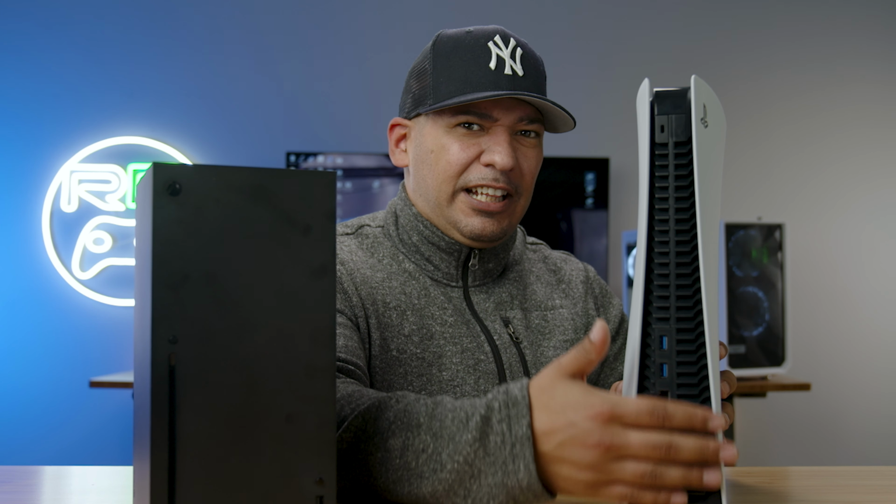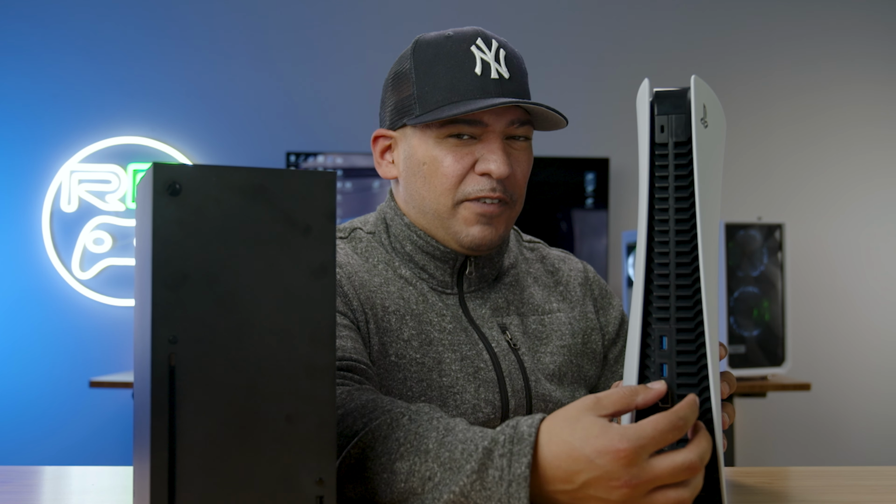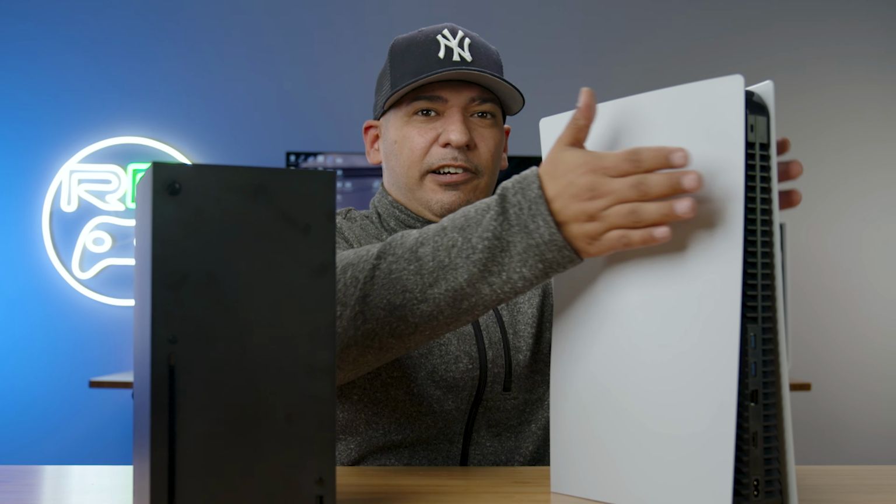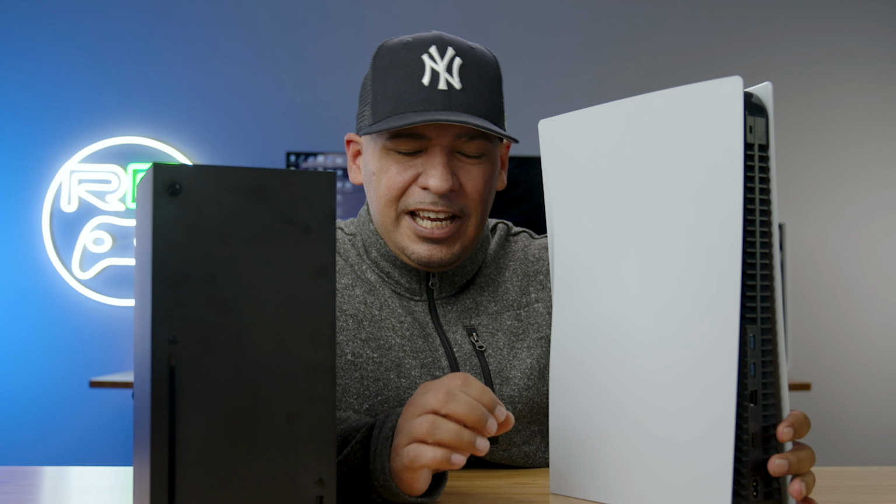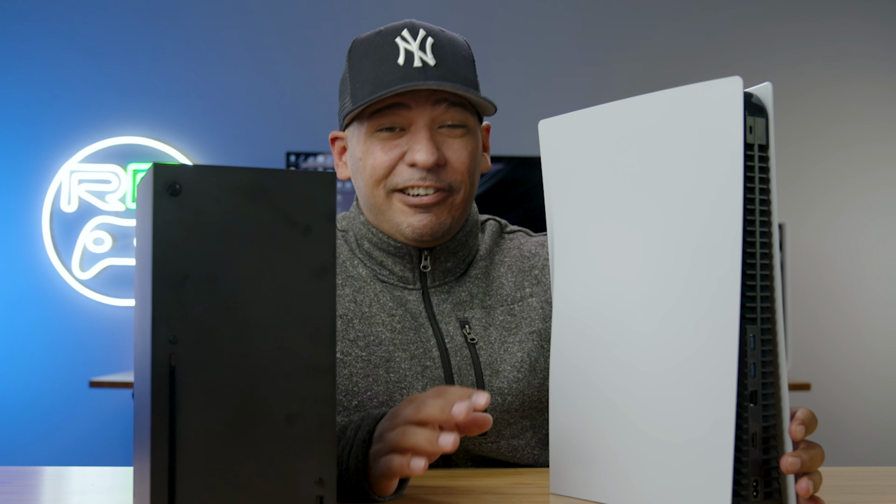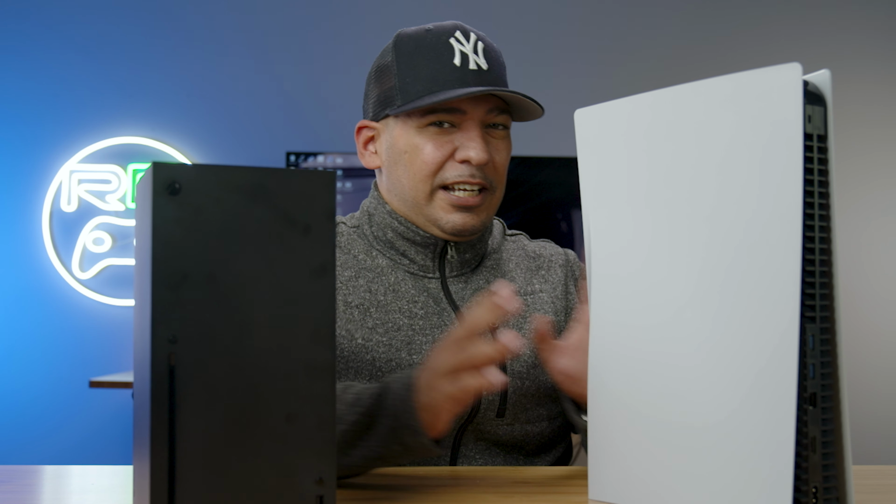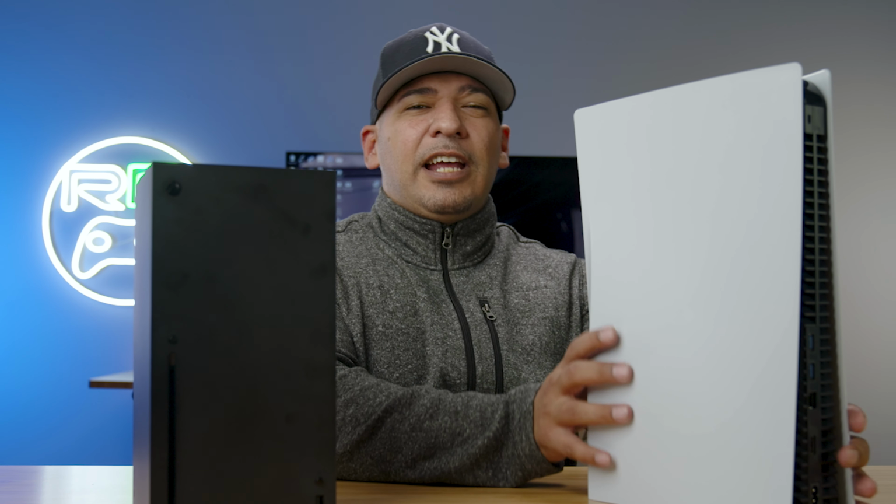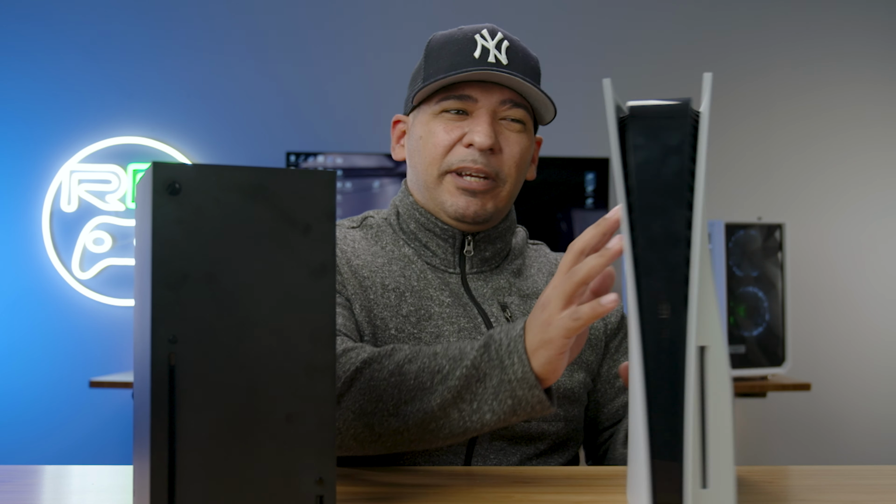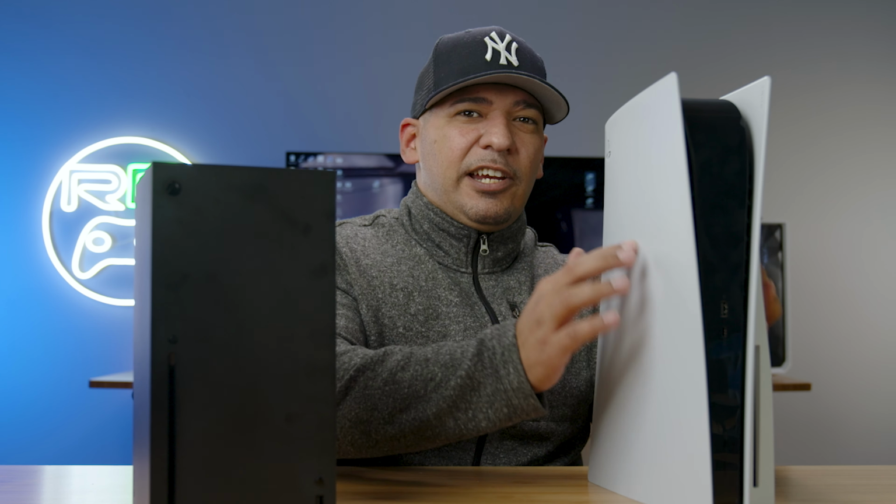Do not have anything behind it, because this is vital for proper functioning. Now, on the top half here, what we're going to find is an omnidirectional intake fan. And I think the engineers are pretty crafty in designing that omnidirectional intake fan. However, I'm just a little confused as to why we don't have maybe something like a mesh here that would